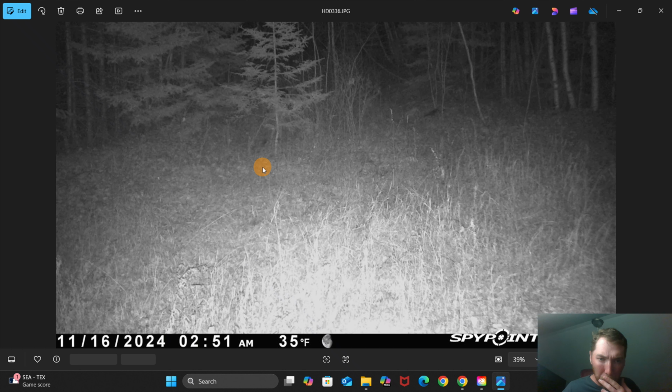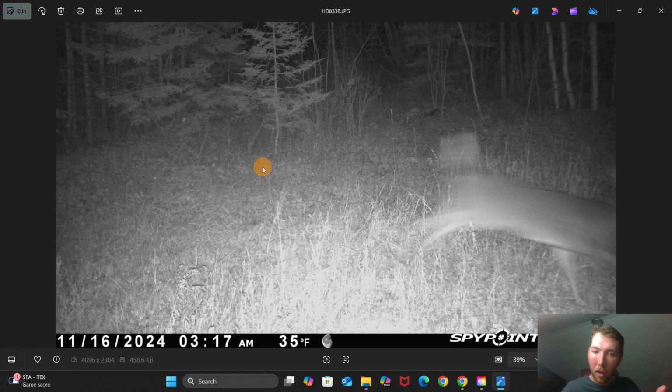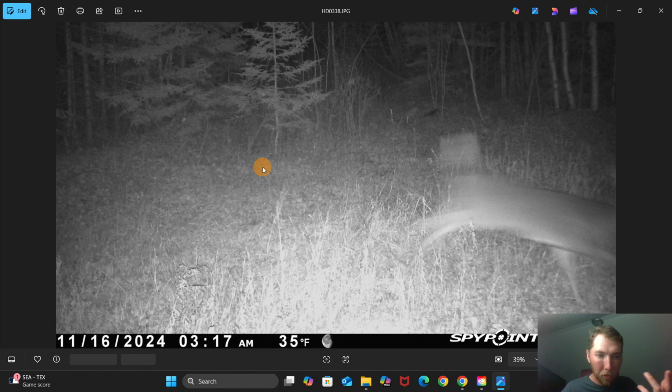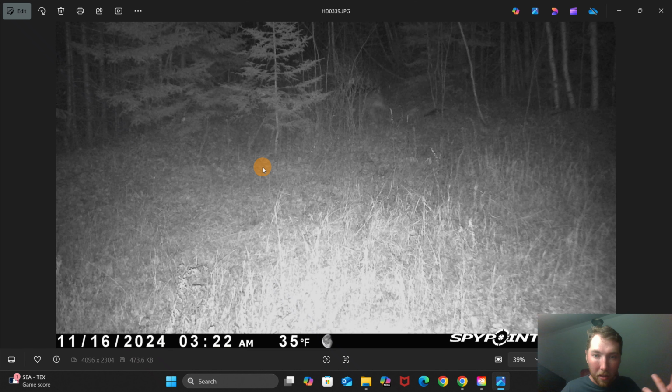This actually, so I ran into him once in the dark as I was biking out one night. But I got these pictures as I was going in to hunt him this morning. And so I knew he'd been in there at 3:30 chasing a doe around. That's what I assumed was going on. He's in there at 2:50, he's running back and forth at 3:17.